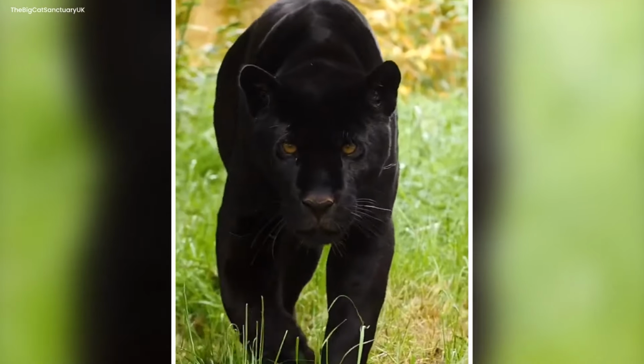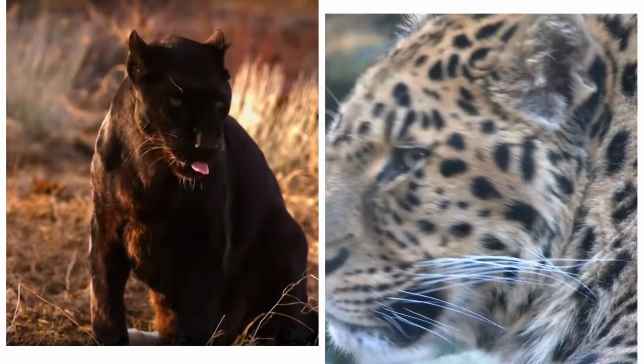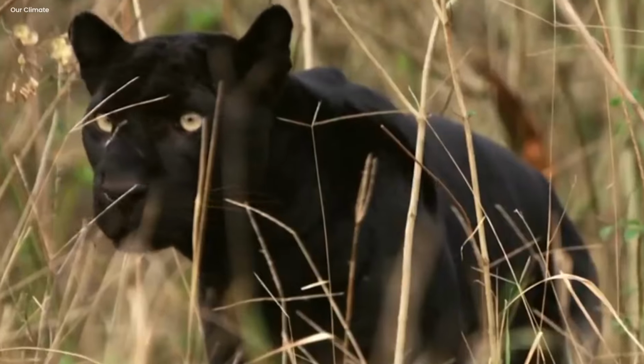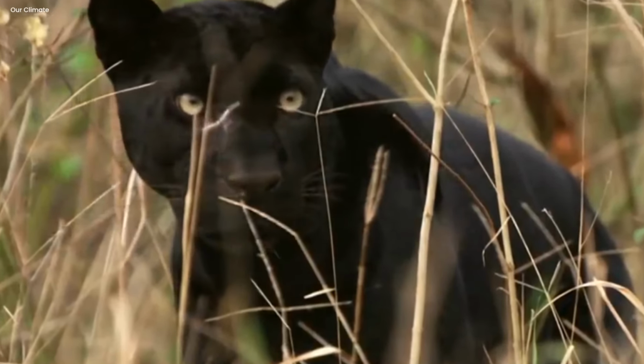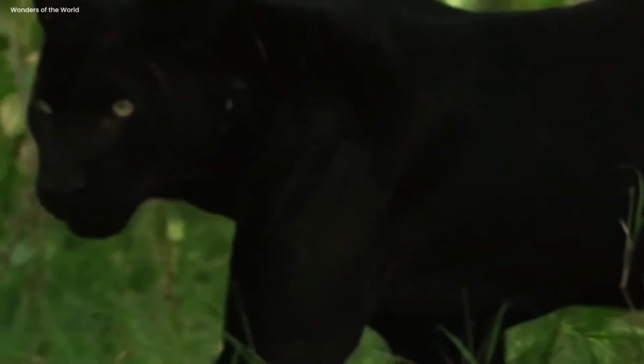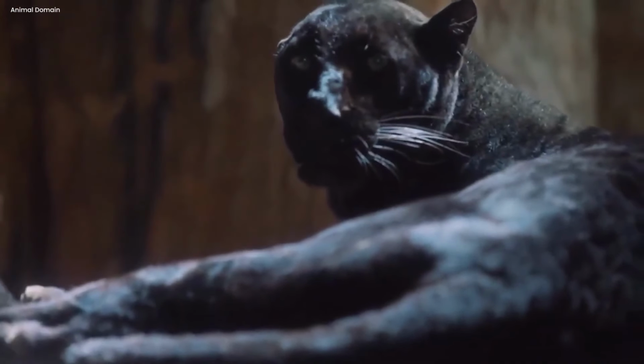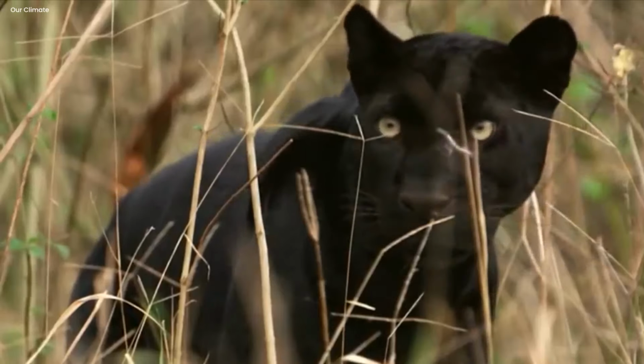The black leopard. The black leopard, also called the black panther, is a darker version of the leopard and jaguar due to a condition called melanism. It's important to note that it's not considered a different species. In the past, both species were thought to be extinct, but it's possible that the rarity of melanistic leopards played a role in this misconception.